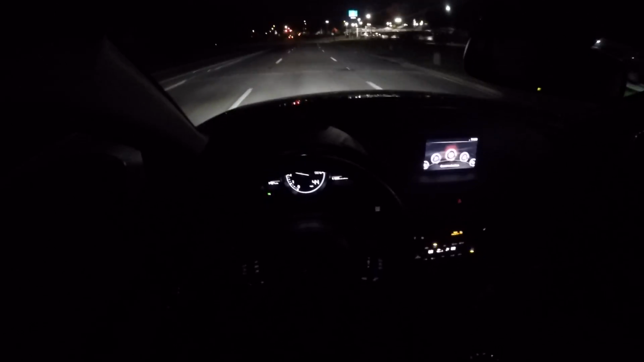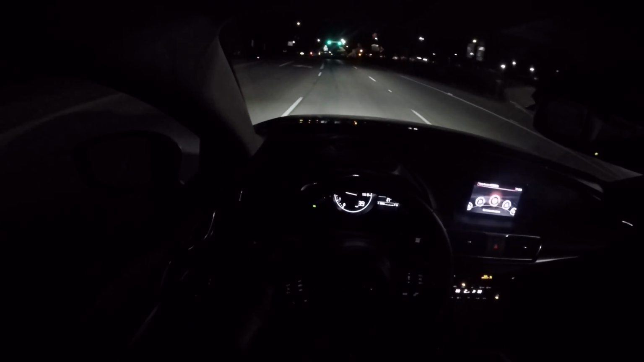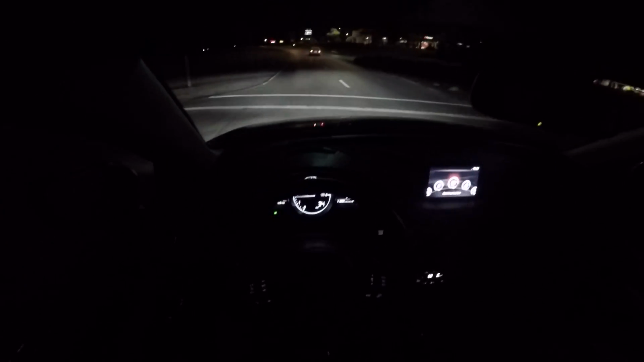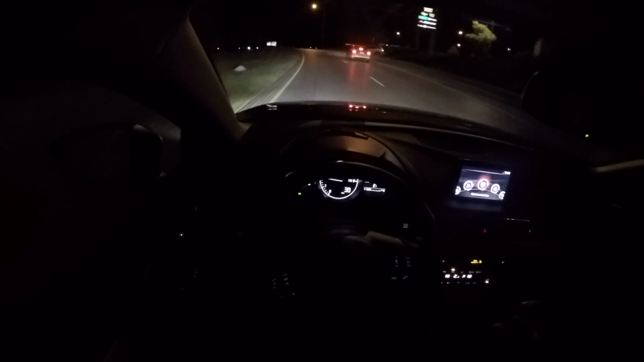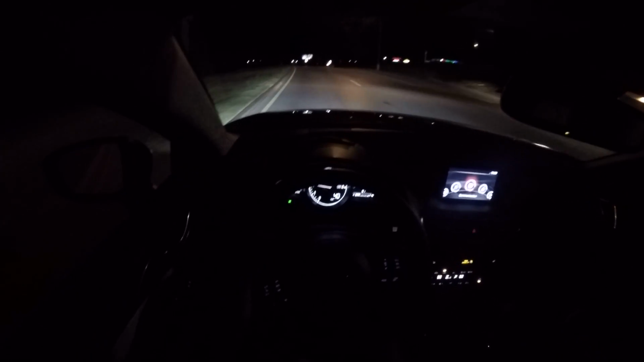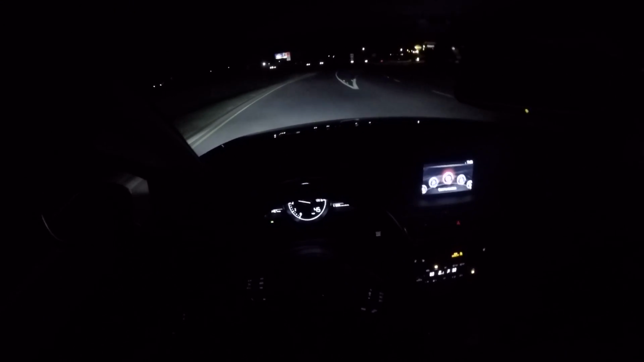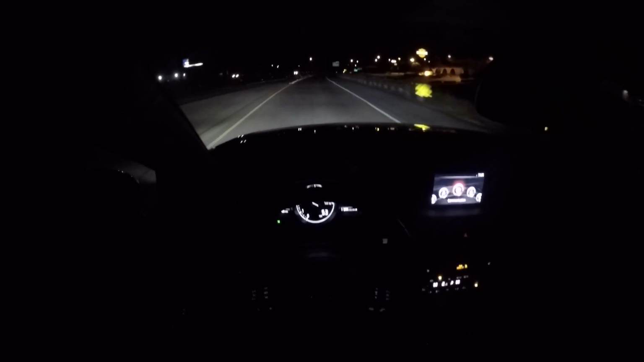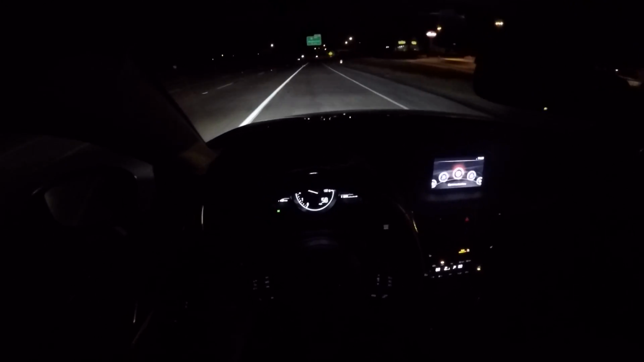Another cool thing is the traffic sign recognition. Every time I drive past a speed limit sign, so right now I just drove past a 45-mile-an-hour speed limit sign, and I didn't see it, but I know that because it's showing me in the heads-up display that the speed limit is 45 miles per hour. And then if you do go over the speed limit, it will turn that sign yellow, which obviously means that you're speeding. That way you never get into trouble. And if you're like me and you kind of miss that speed limit sign, you'll always know what the speed limit is.